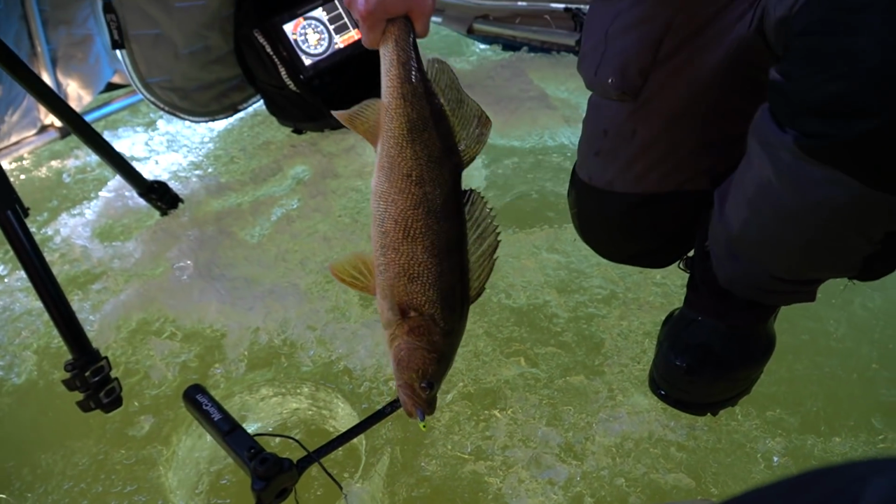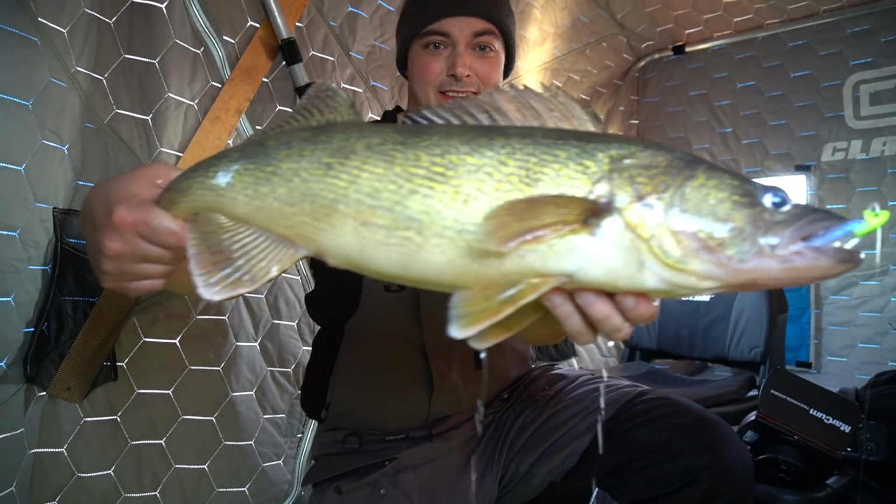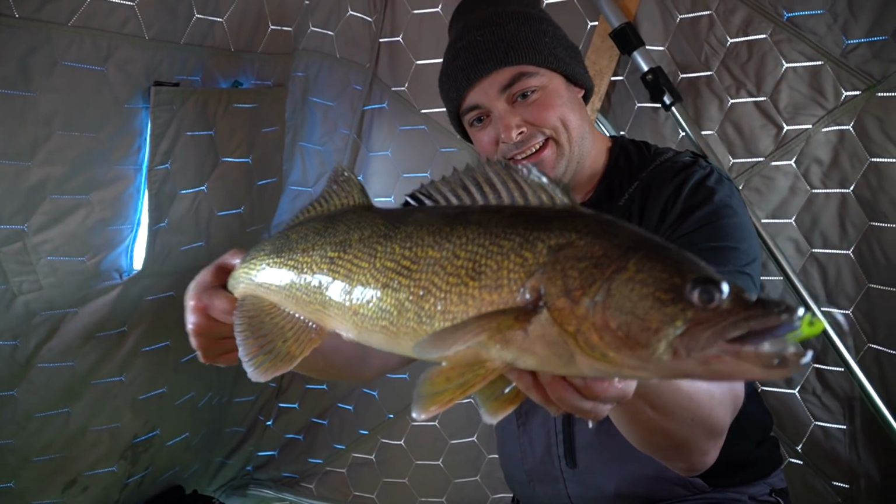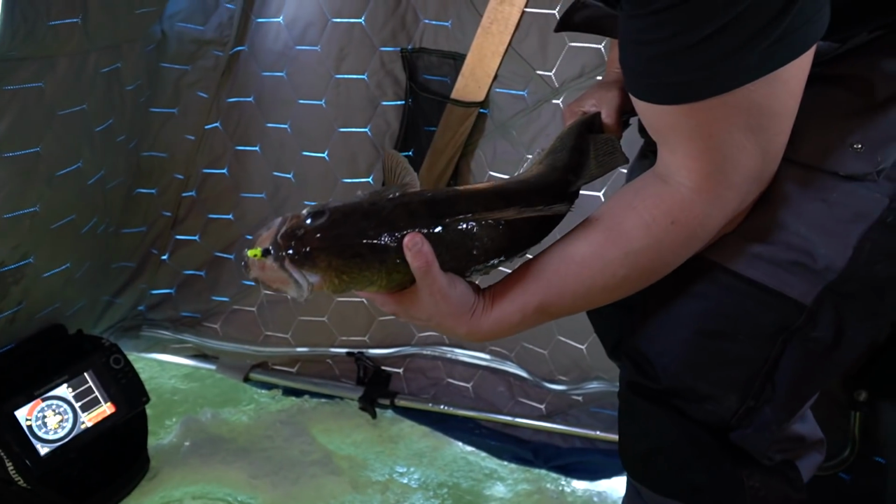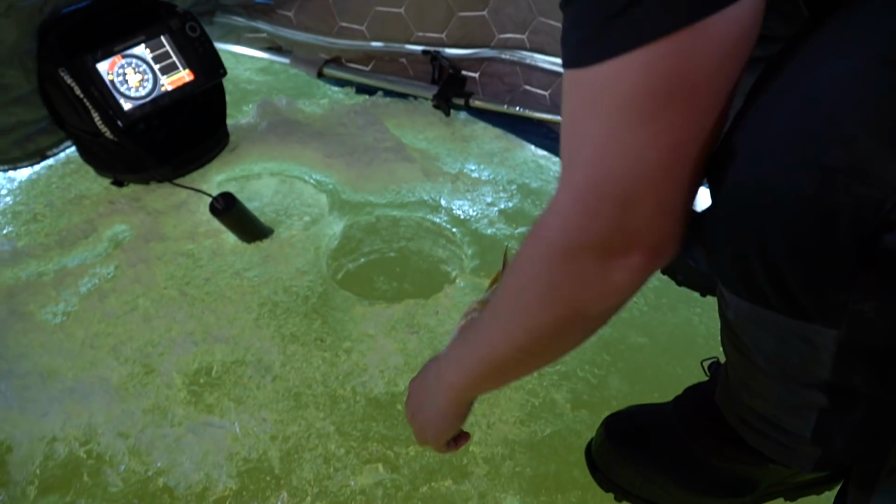There's a hog. There we go. Nothing wrong with that. Wow. There's a pig. Came and smoked this Berkley. Wow.